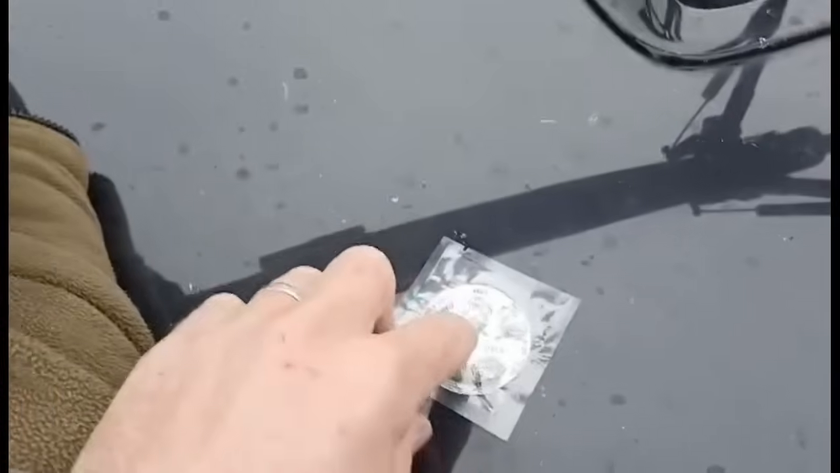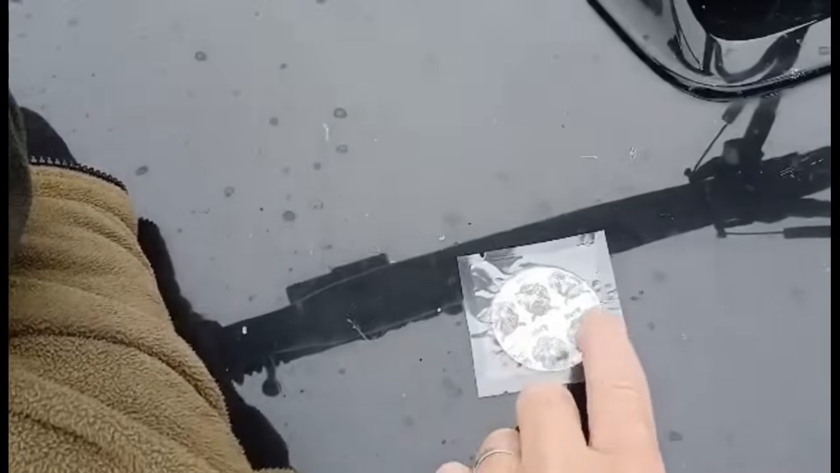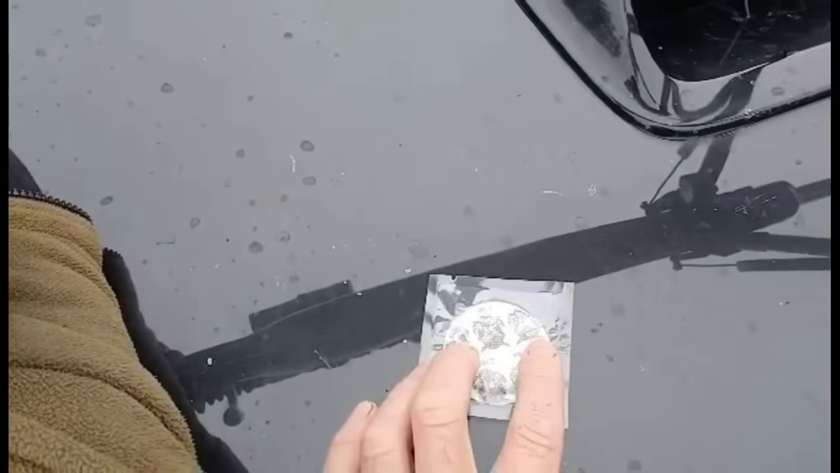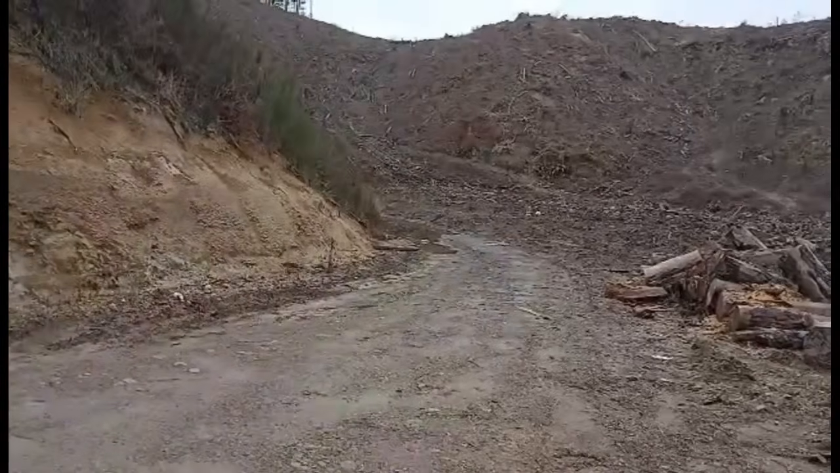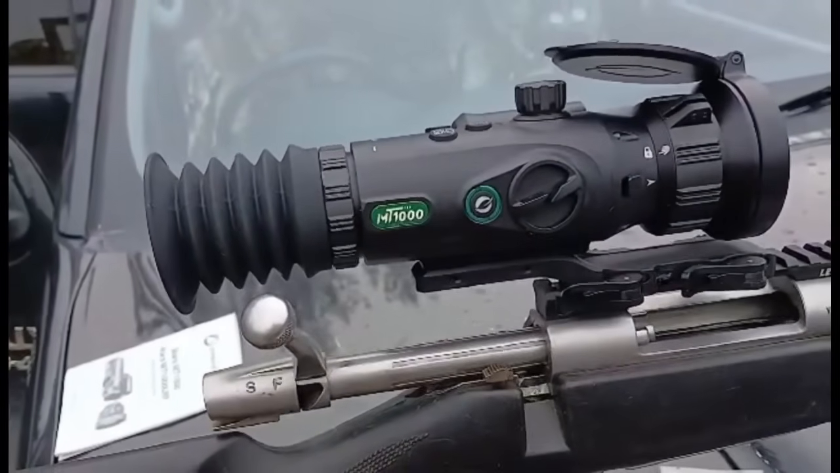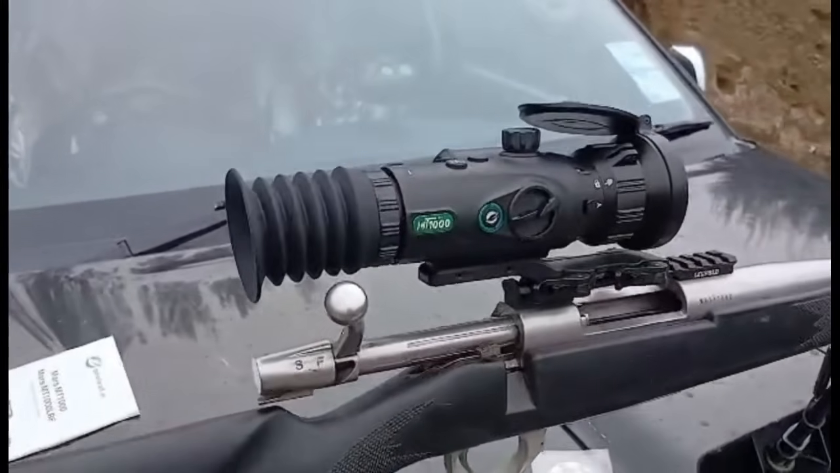It's obviously aimed in the center of the hot spot, and the next shot I had after zeroing it was just on the edge of the white stick-on pad there. So I'm just going to adjust it slightly more to the right. I've taken 2 shots now, and it's at 50 meters down there. So yeah, I'll get that finally tuned in, and should be good to go. Saved it on the 0 there.